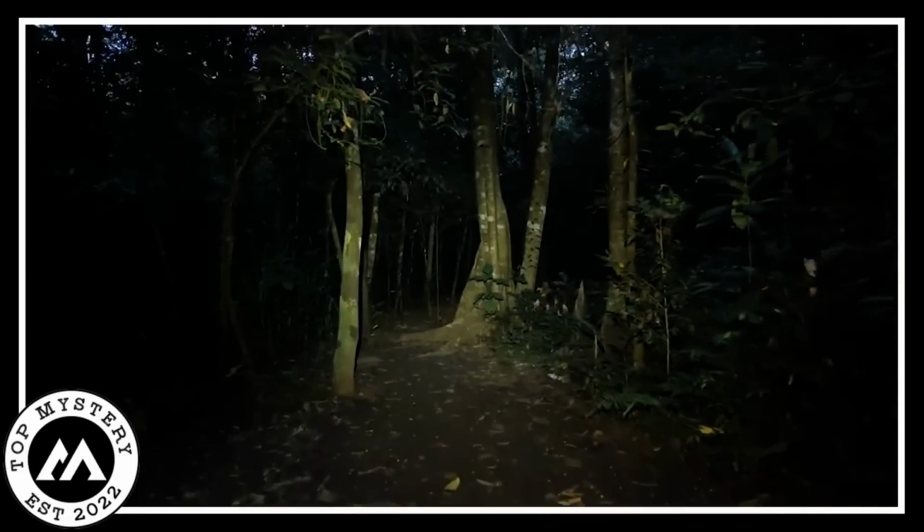Deep in the thick woods, a camera caught something mysterious that has investigators scratching their heads. The video shows bright eyes shining in the dark, but we cannot figure out where they're coming from. Even after looking at the footage closely, we cannot say for sure what kind of creature has these glowing eyes.